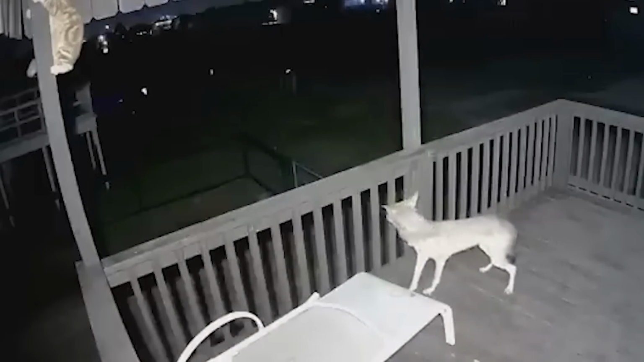The cat barely avoids the coyote's snapping jaws, its quick thinking and agility its only defense. As the standoff continues, the cat's fear turns to determination. With a burst of speed, it sprints up the porch support, reaching safety just inches from the coyote's grasp. The coyote, foiled in its hunt, slinks away, its tail between its legs.